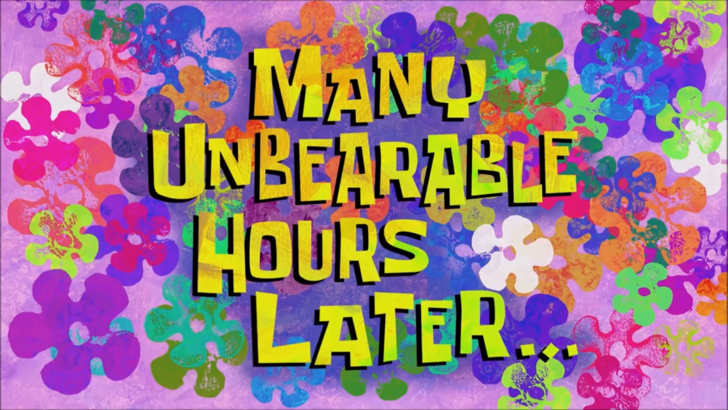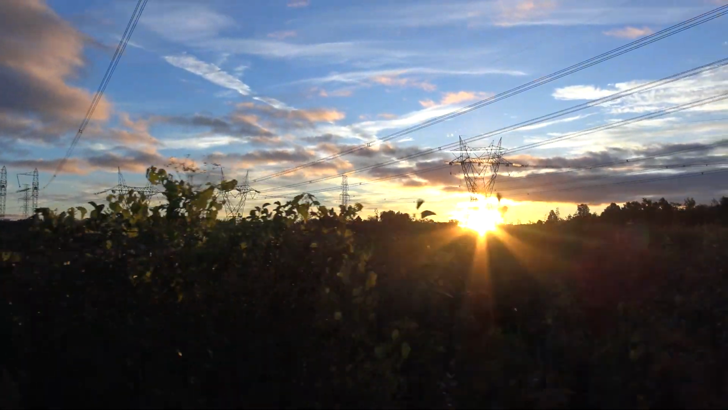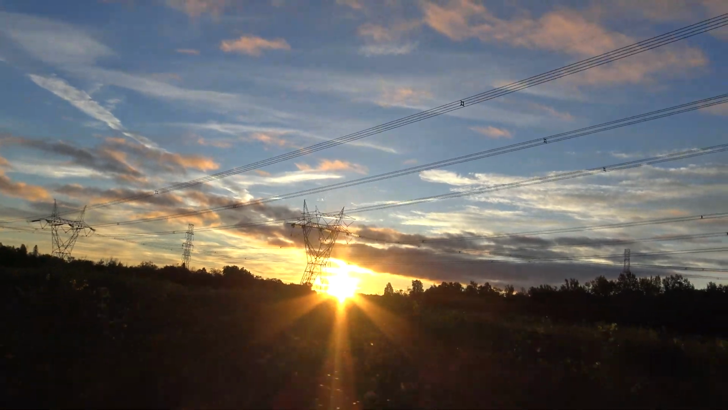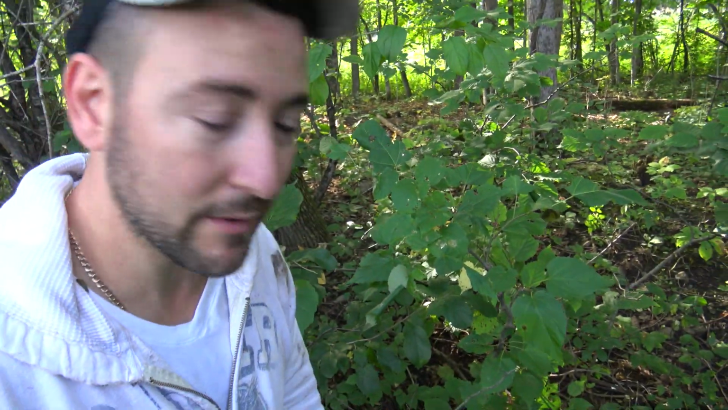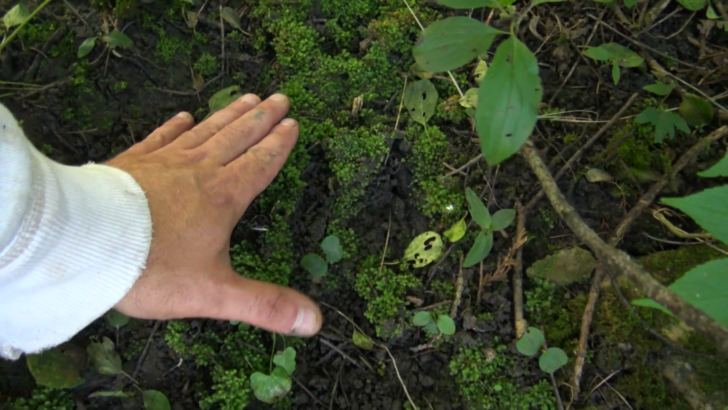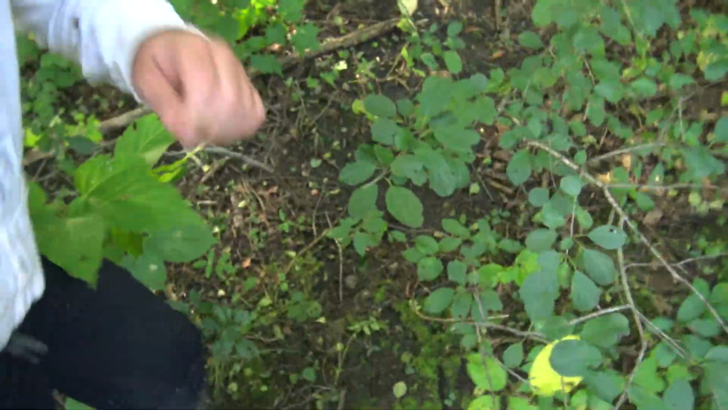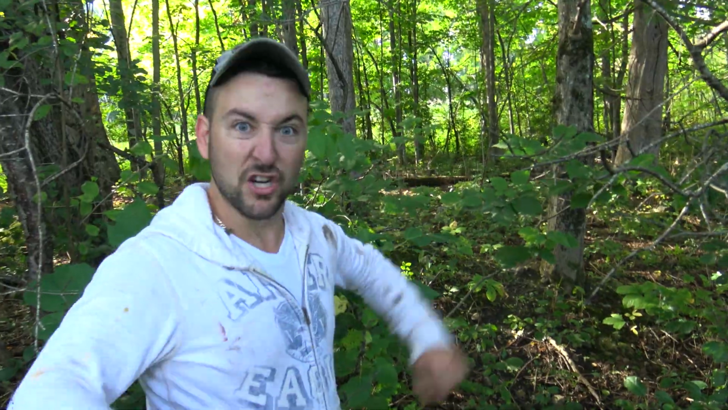Many unbearable hours later. Monster buck truck, guys. Hopefully we got him on a cam. We have one about 20 yards from here. Oh, size of my hand, literally. So he's pretty split, going right up that trail. Cam's right down there, so fingers crossed.